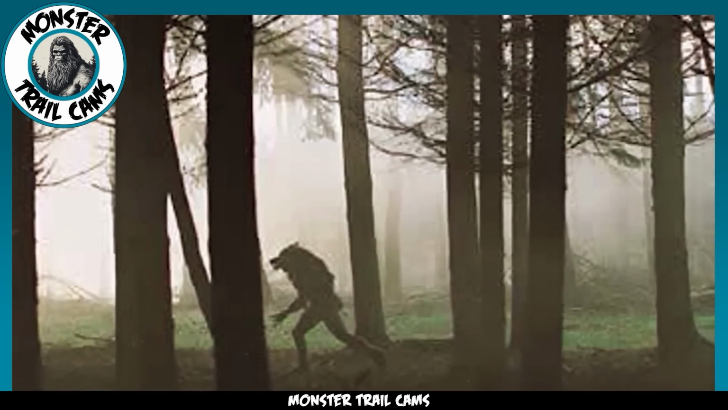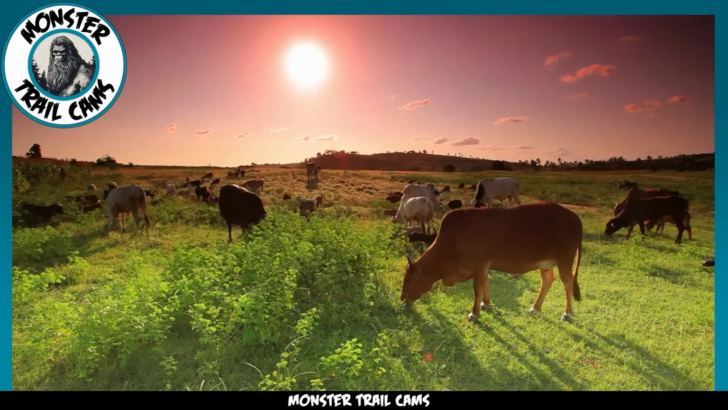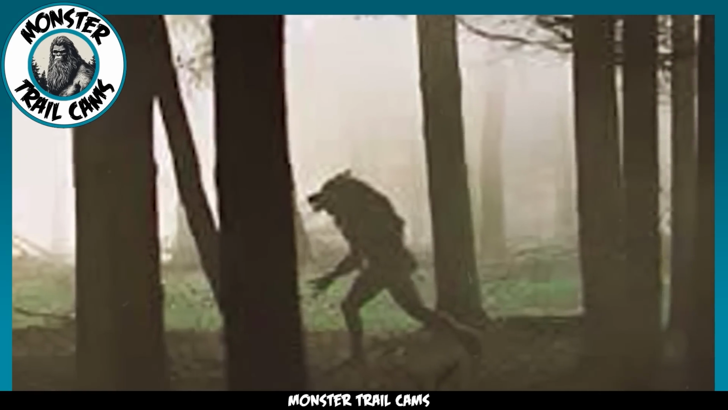Now brace yourselves for option number 2. Some people suggest that this creature could be a skinwalker. According to Native American folklore, these beings have the power to assume the form of any animal they desire. Could it be that we're staring at a real live, bone-chilling skinwalker caught on camera?